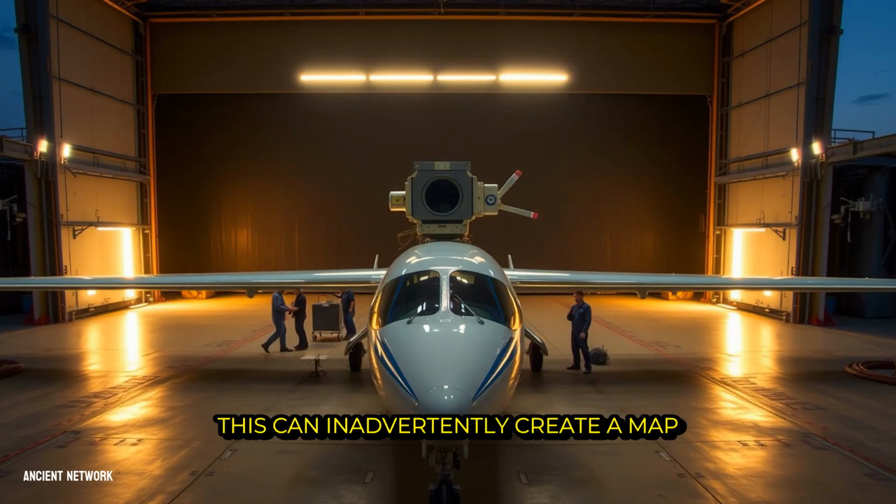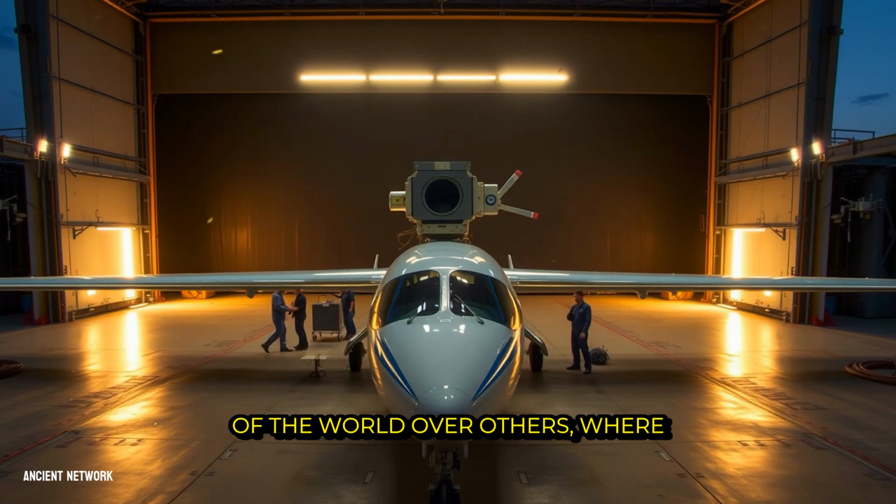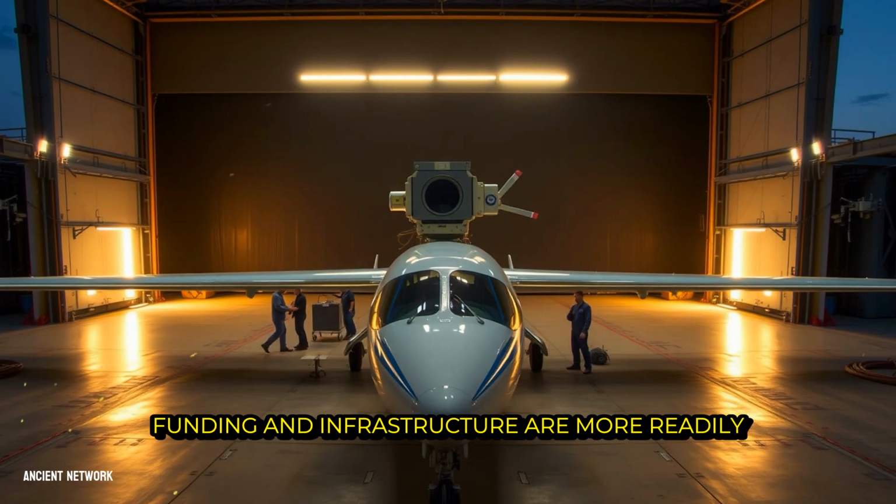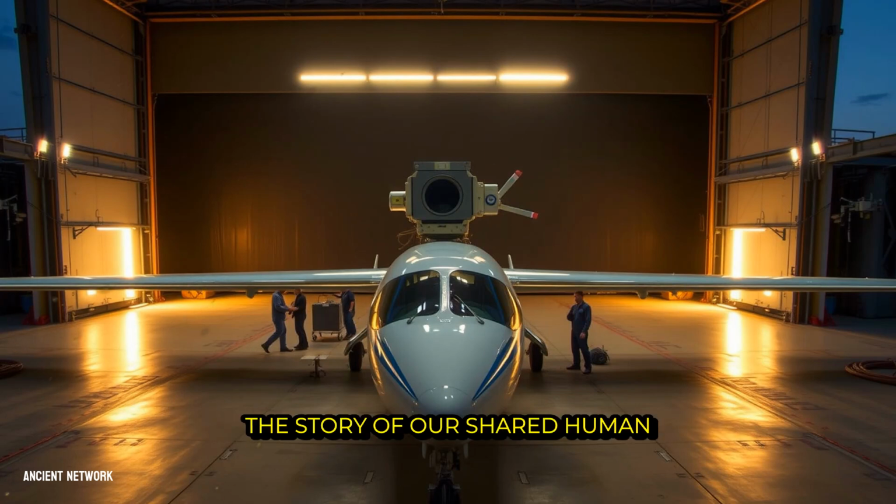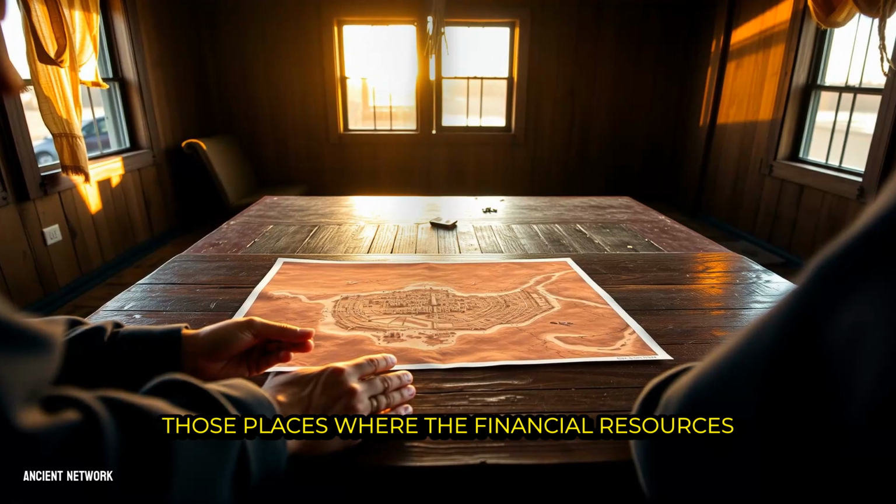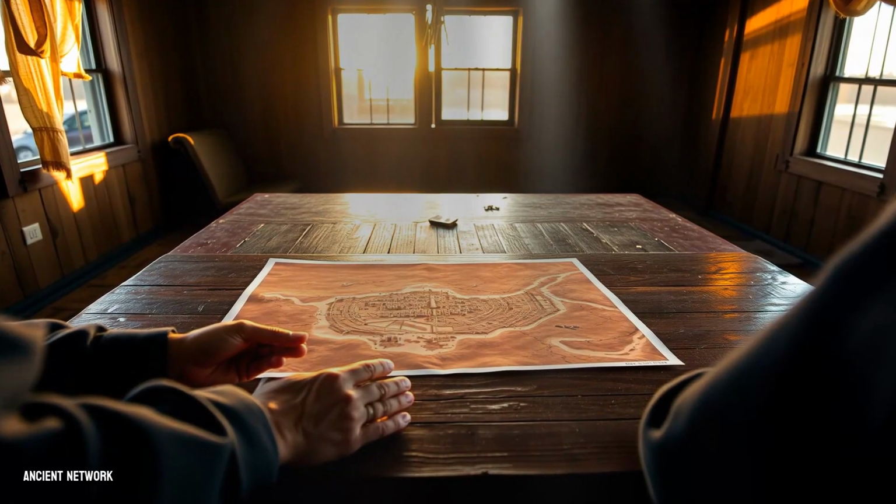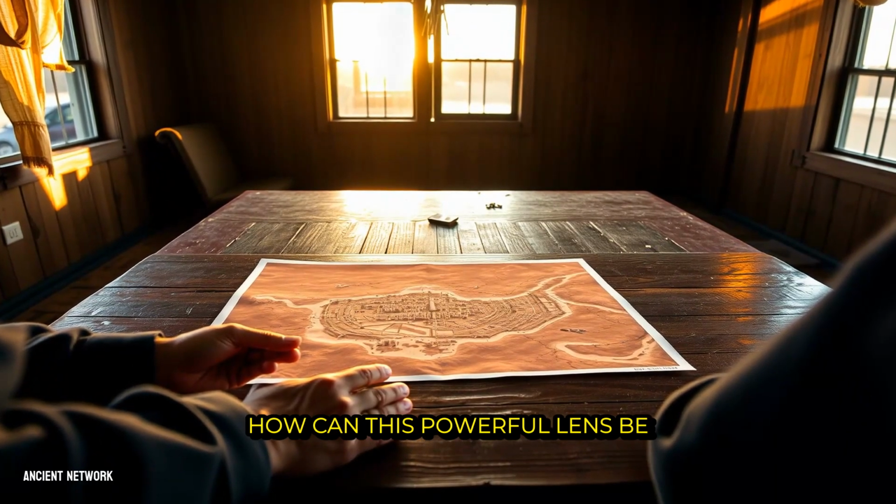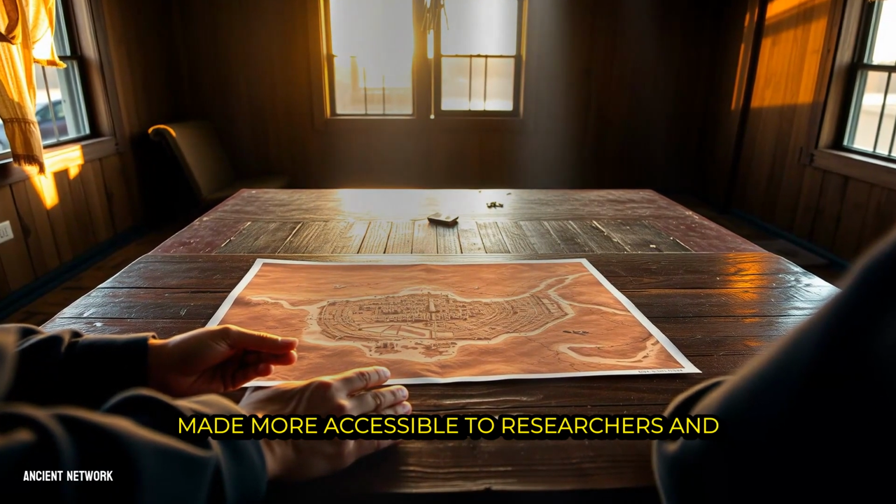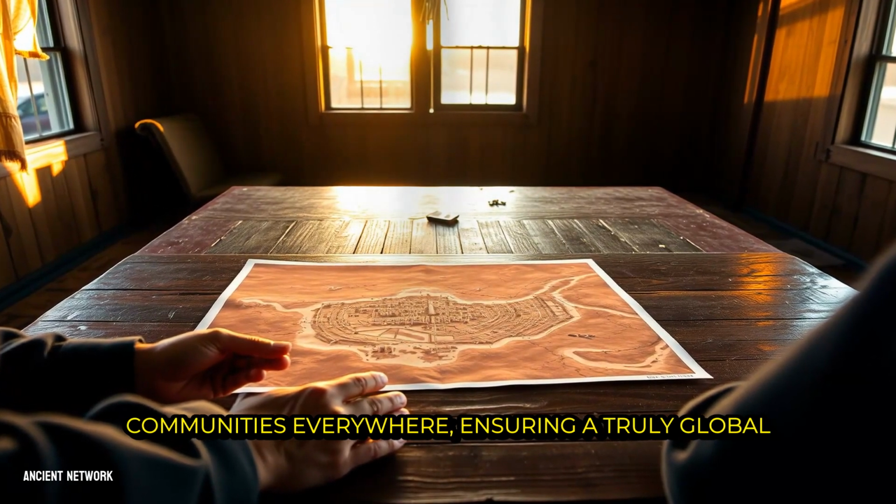This can inadvertently create a map of discovery that favors certain regions of the world over others, where funding and infrastructure are more readily available. The story of our shared human past risks being told only from those places where the financial resources exist to illuminate it, leaving other chapters in the dark. It raises a vital question for the future of the field. How can this powerful lens be made more accessible to researchers and communities everywhere, ensuring a truly global understanding of